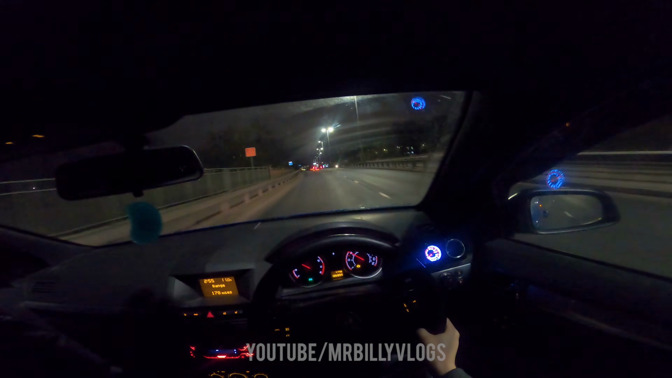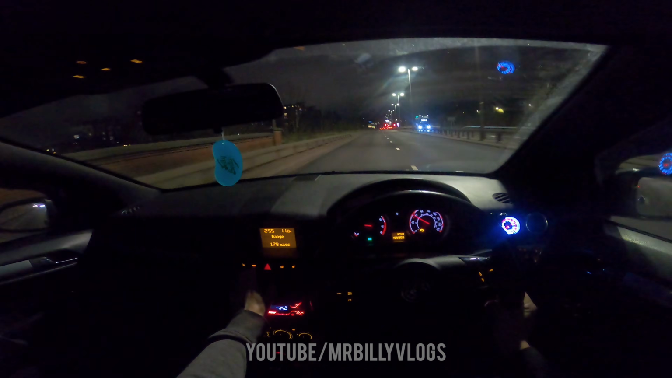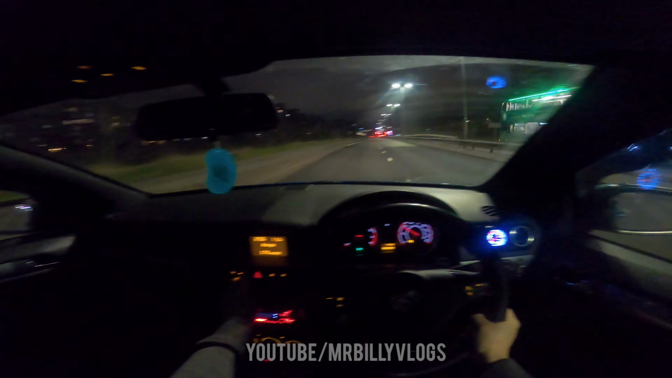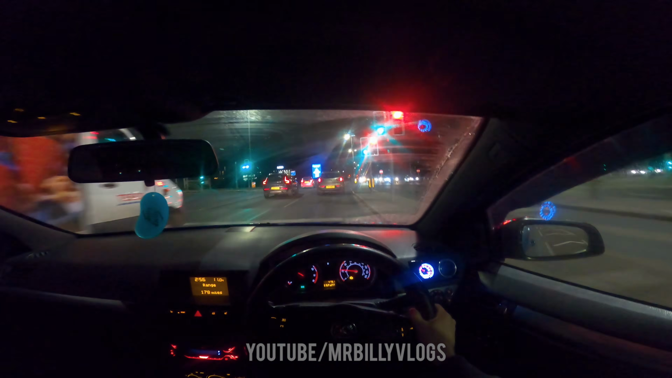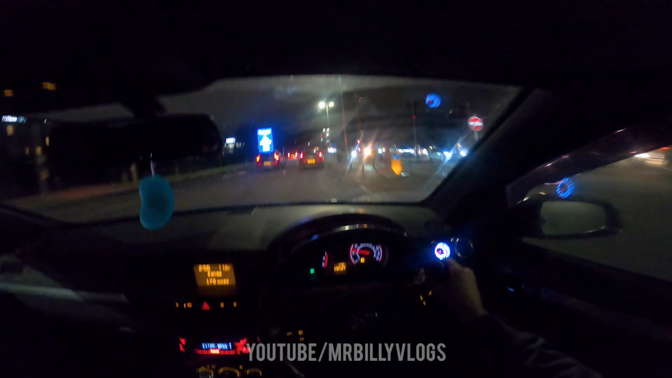Right, we lost traction there, so I'm going to have to turn traction off, and we're going to have to put the sport button on. So I believe we tap it once and then hold it down. I have a bottle behind my seat and it's very annoying.